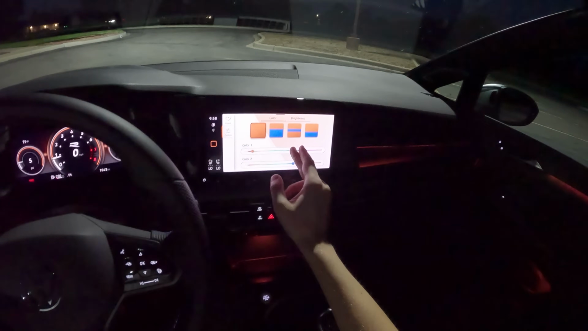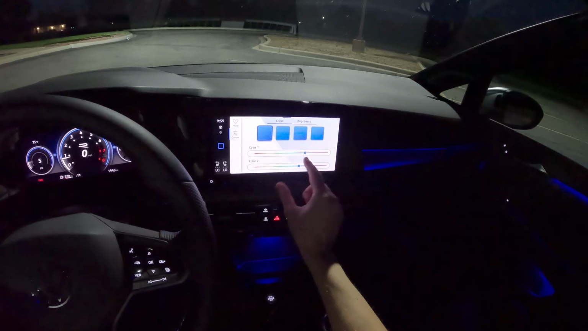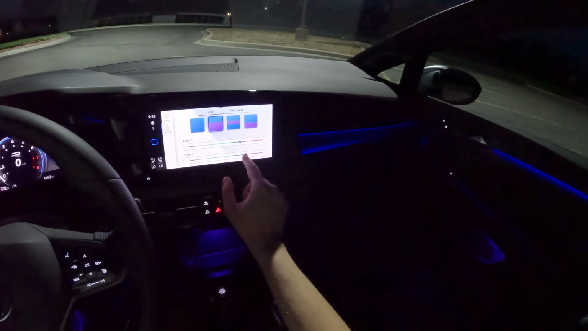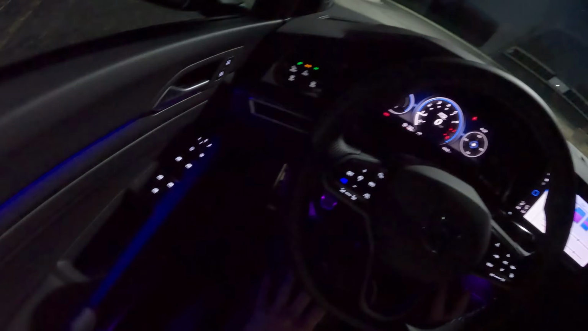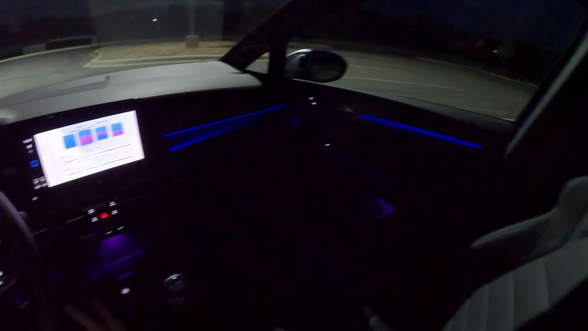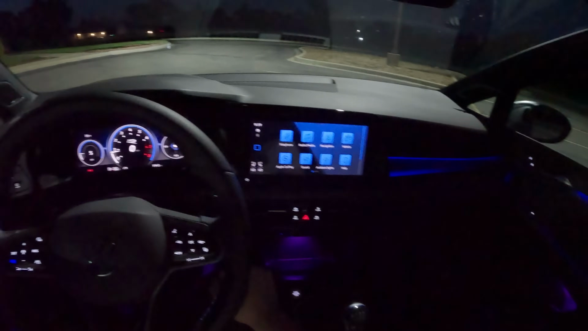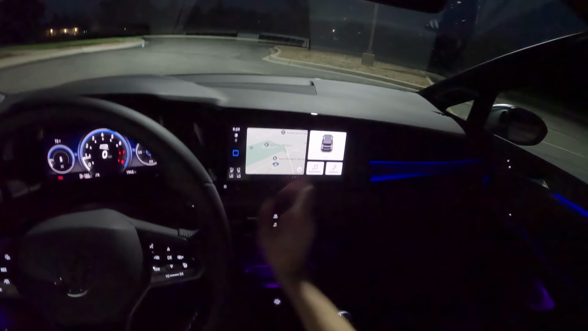We'll probably stick with blue today, or maybe sort of like a darker blue, almost over to purple, maybe. You can also do a split, which means the lower portion of the ambient lighting will be a different color. So why don't we do like a little blue and purple situation here for our ambient lighting? We'll keep it kind of true to the Golf R and keep it blue. Otherwise, you guys know how I feel about this infotainment system.